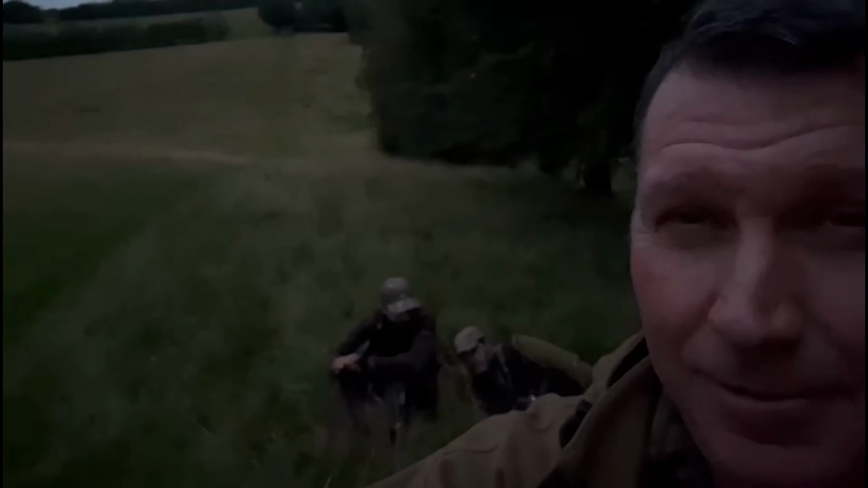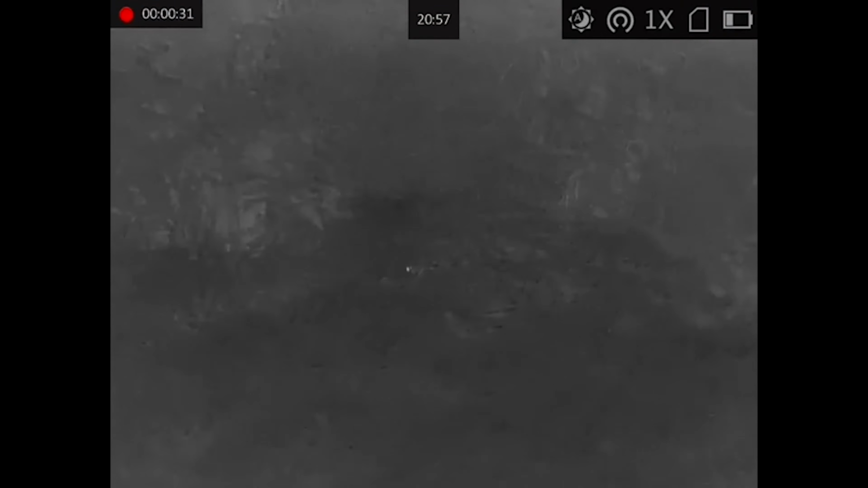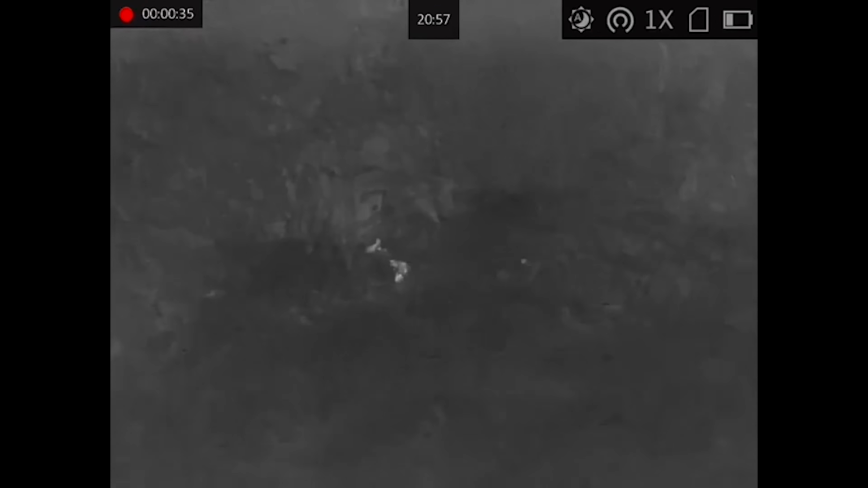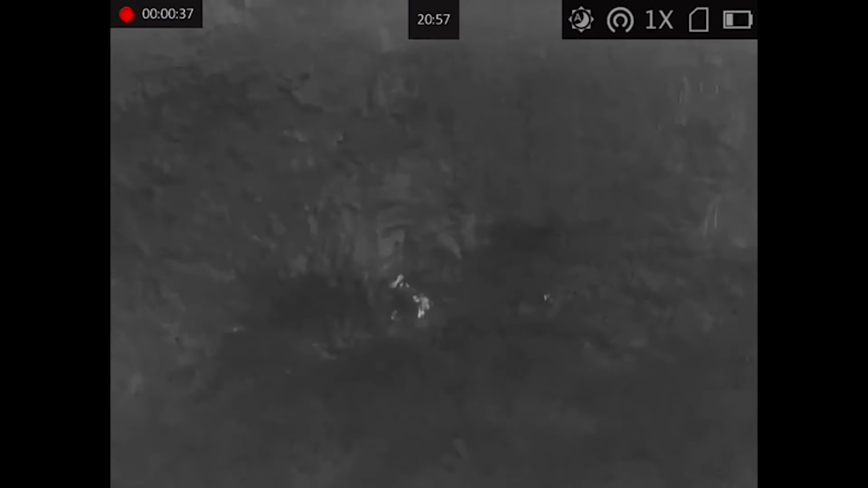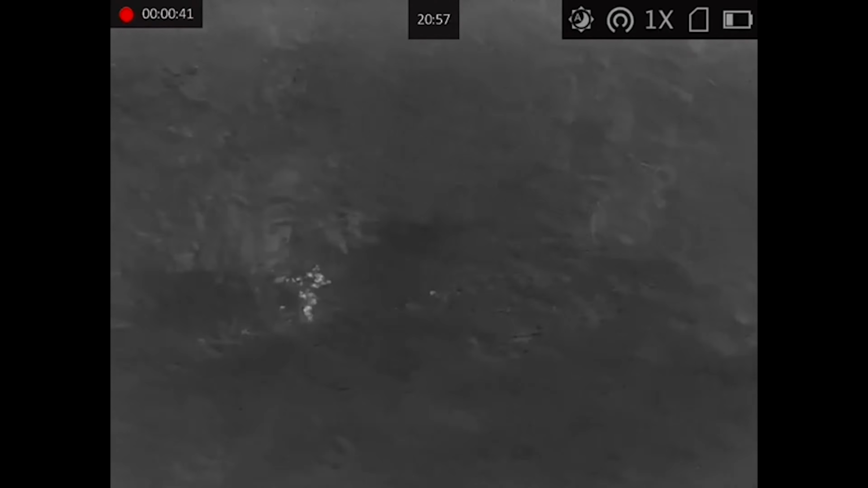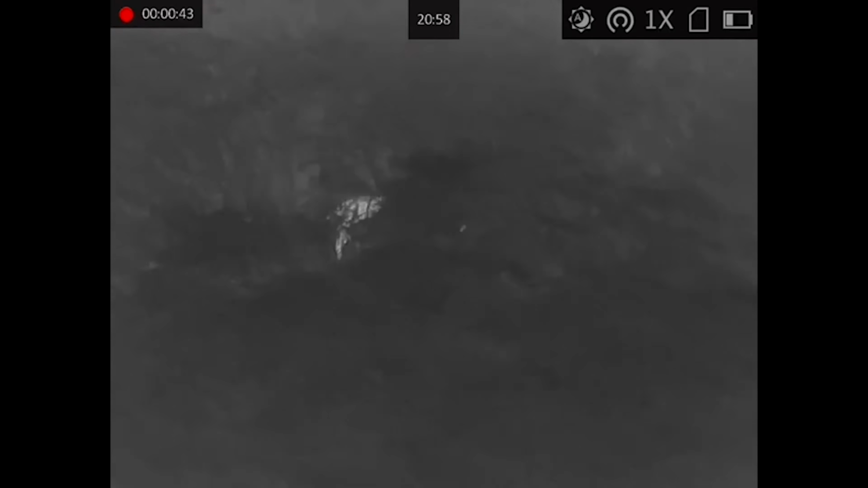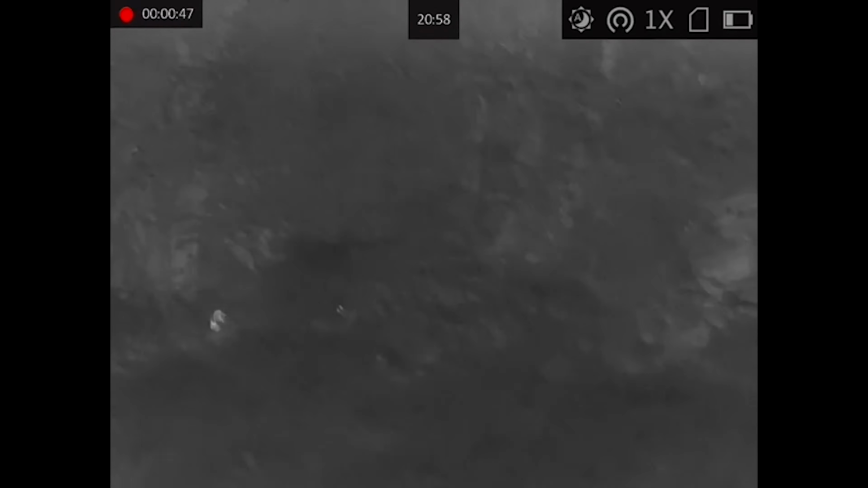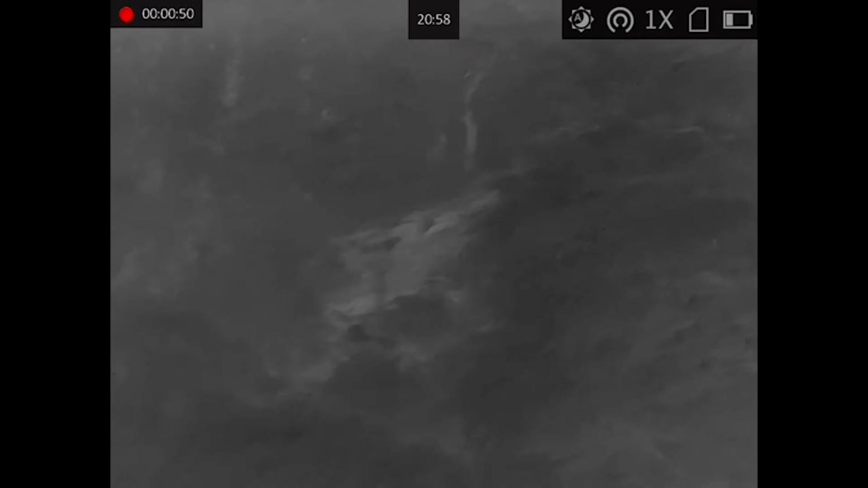Come on the pigs. So coming up now has to be one of the most exciting moments of my hunting career. Coming from the left hand side, looking through the Raptor RQ75 Pro thermal binoculars, I see this massive ghostly apparition coming through.